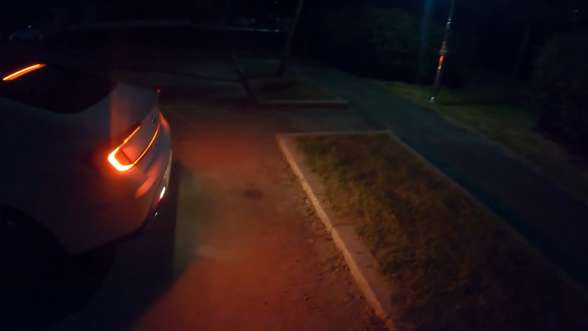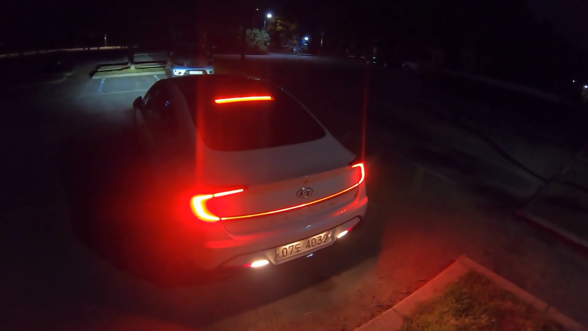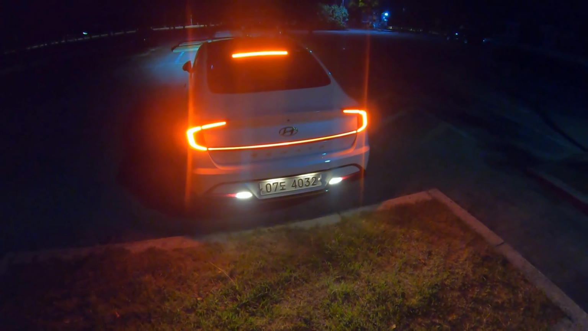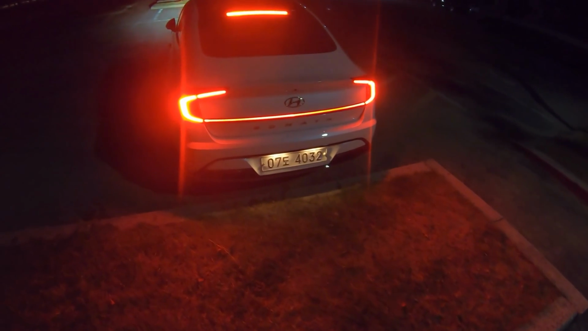I really like it. I'm not sure how Hyundai put it in Sonata. This is not like their top spec model either, right? And that's the LED lamp on the top as well. That's what the backup lamp looks like. So stop Sonata, and you can also turn off your engine. And we'll just put the side brake on, and now everything is off.